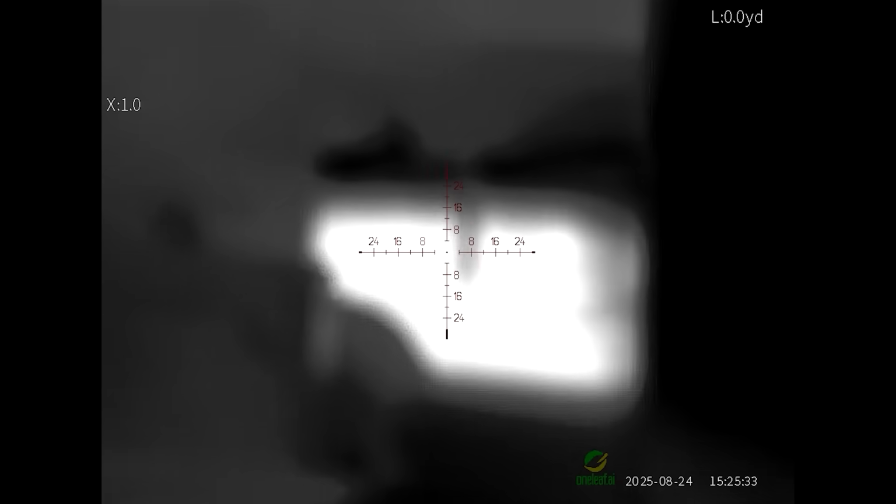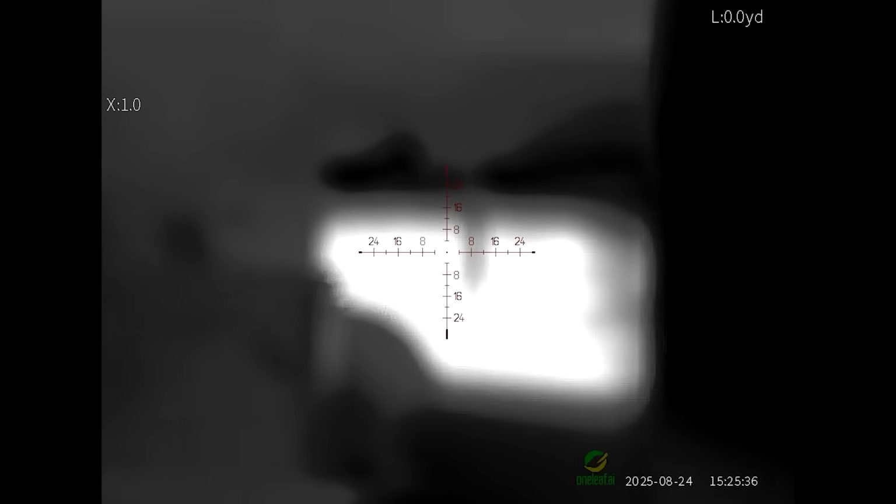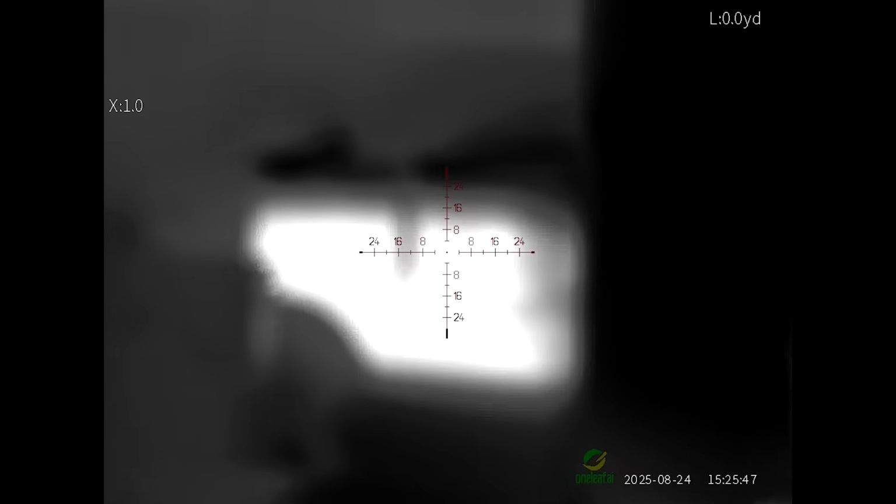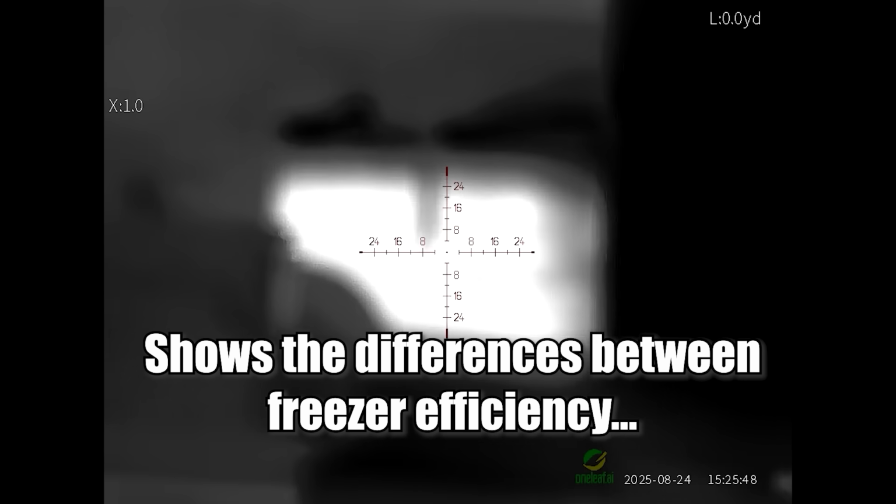Ooh, that is the freezer. So the freezer shows where you can tell where the freezer is on. Now that's the stand-up freezer. That is actually running, and the freezer next to it is that one in the center of the screen. That's a chest freezer.